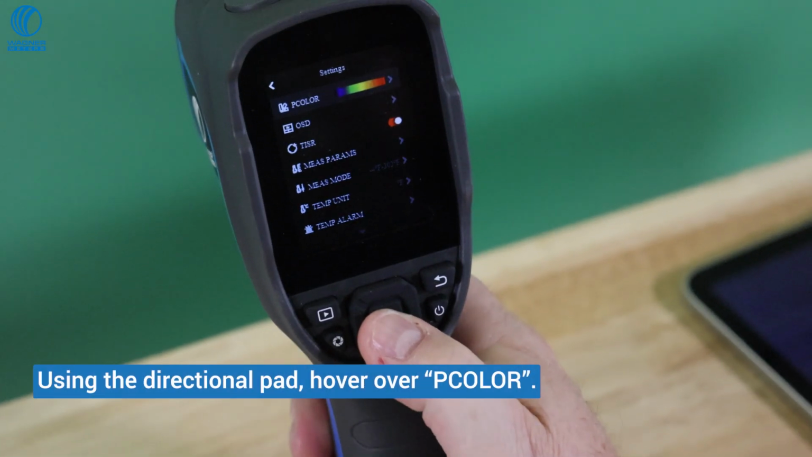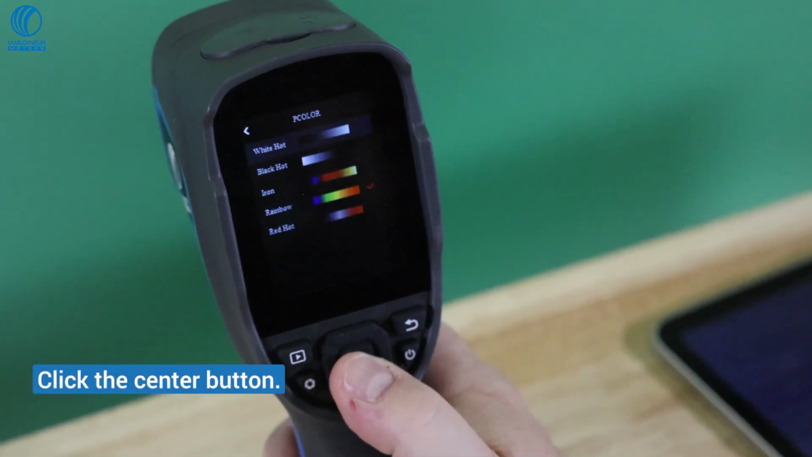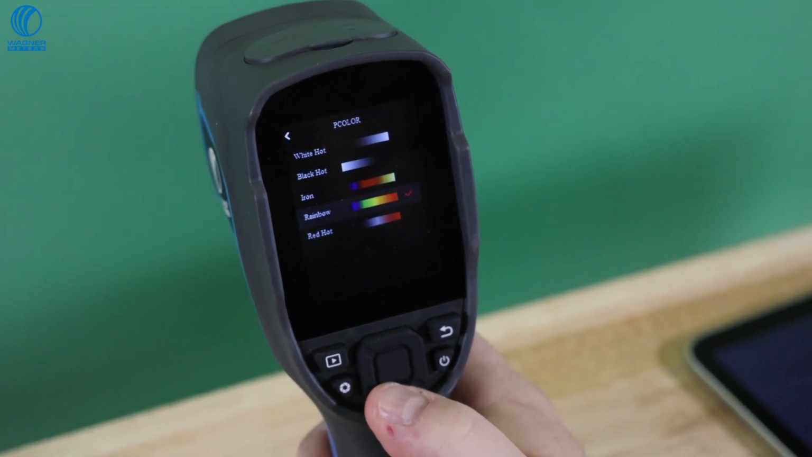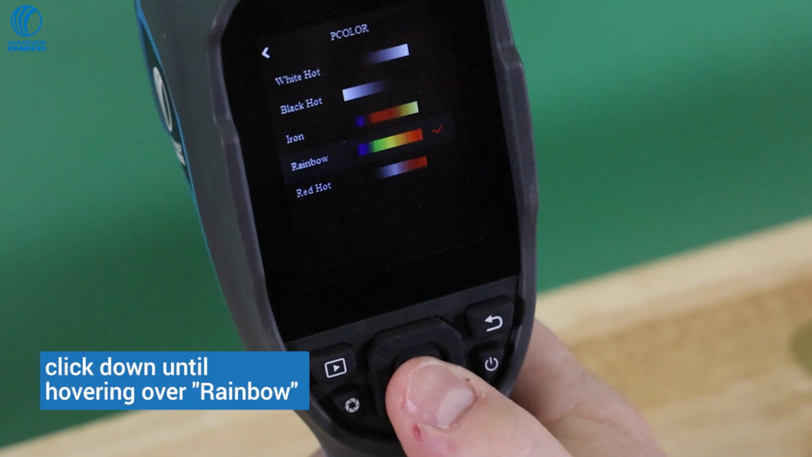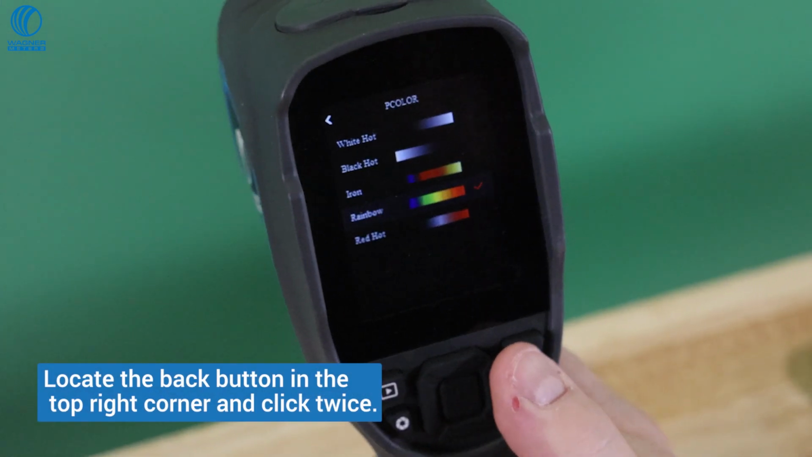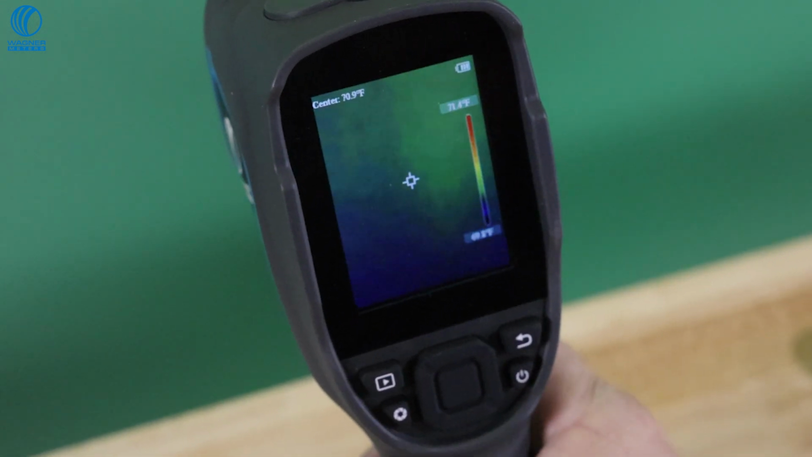Using the directional pad, hover over P color on your screen and click the center button. This will open up a range of colors you can choose from. For this video, let's go with rainbow. Using the directional pad, click down until hovering over rainbow and click the center button to select. Once selected, locate the back button in the top right corner and click twice. Your screen will now be your selected color.